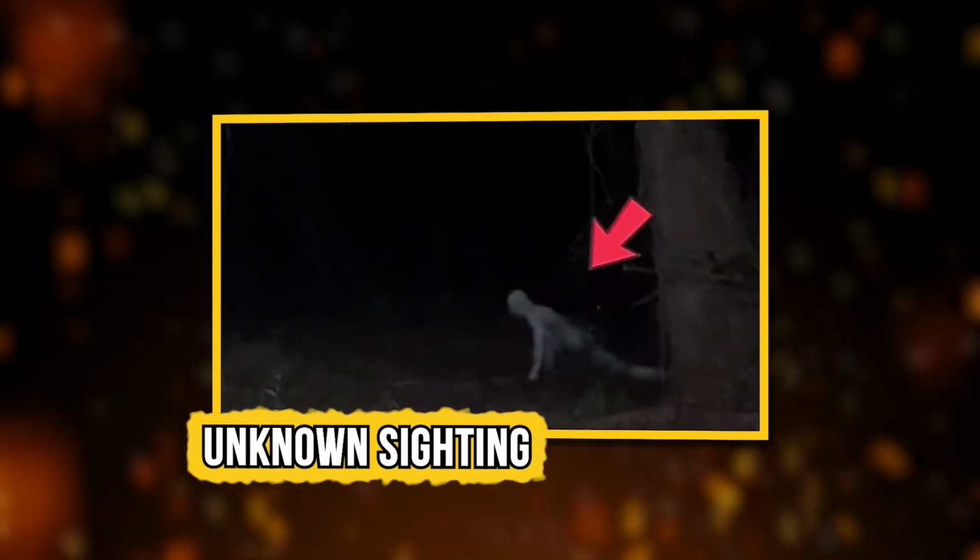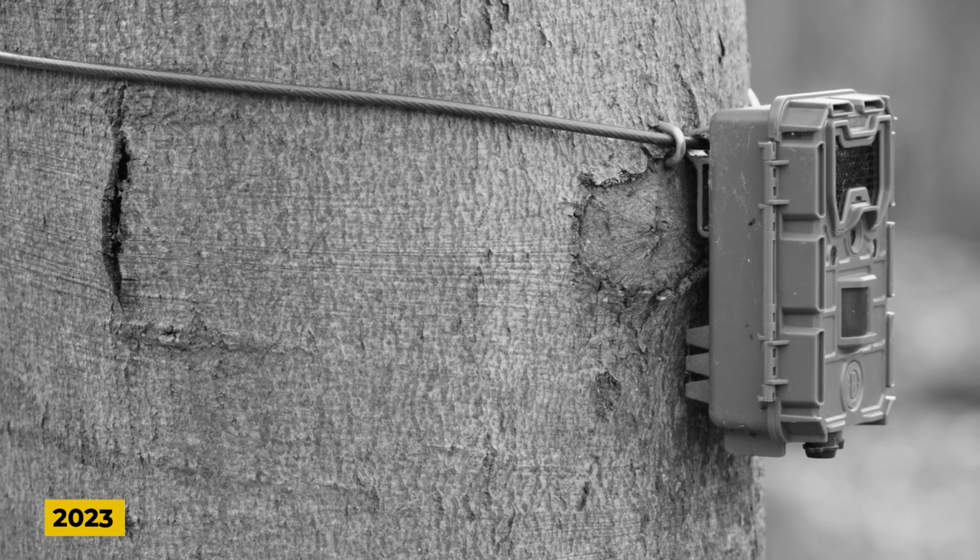Unknown sighting. In 2023, a trail camera captured an unsettling sight that left viewers stunned. The footage revealed a smoky white humanoid figure emerging from behind a tree, moving low to the ground. As it crawled across the path, it seemed to glide effortlessly before vanishing into the thick underbrush.